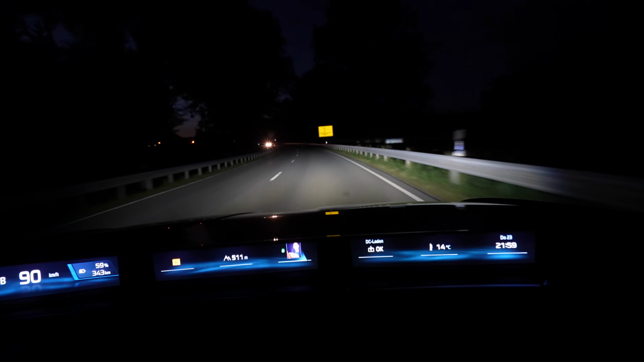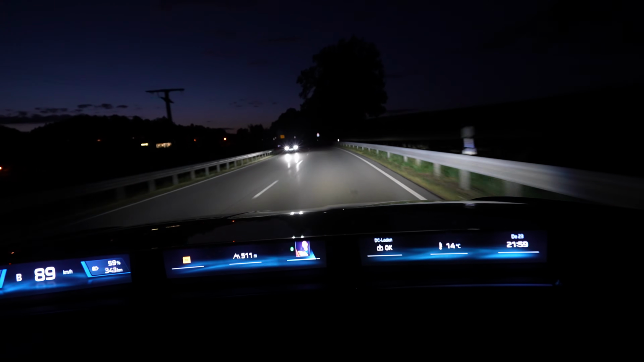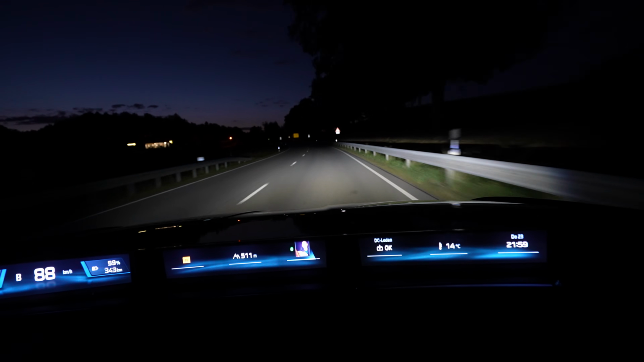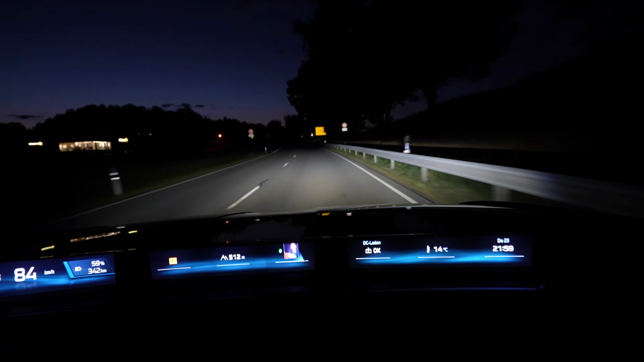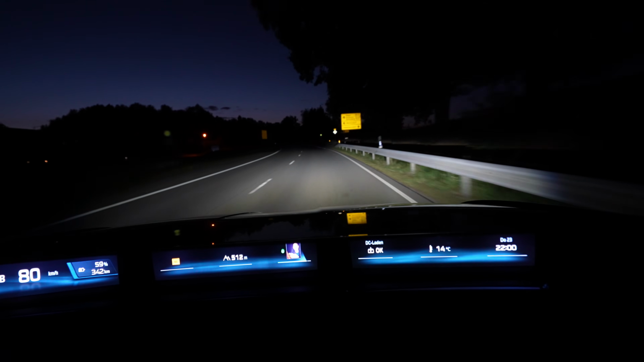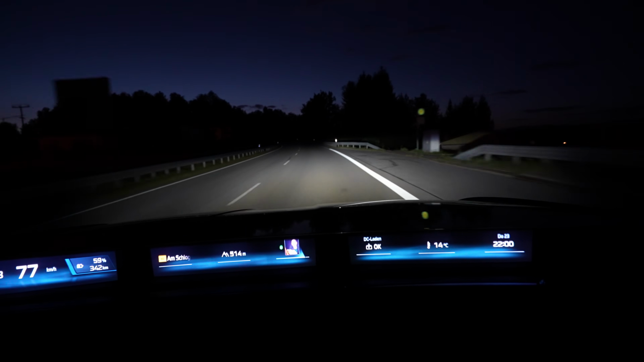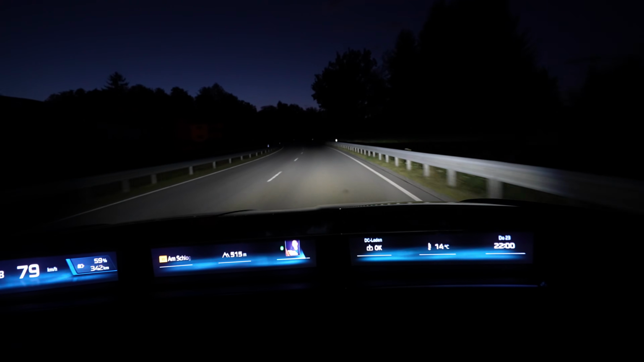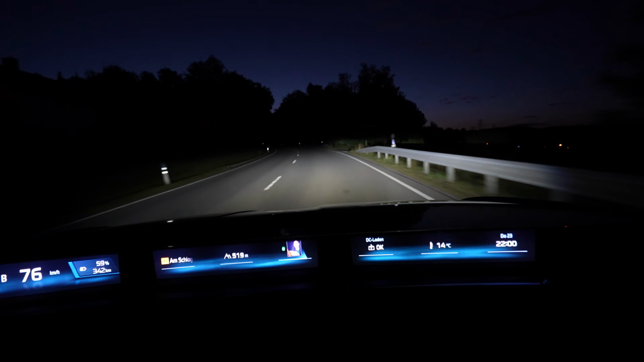I want the high beam to be there if I need it, and if I'm switching something on the light switch, I want the auto high beams to be on. But in BMW, they're just on. And that's why you see a lot of BMW drivers having them on without knowing or caring.